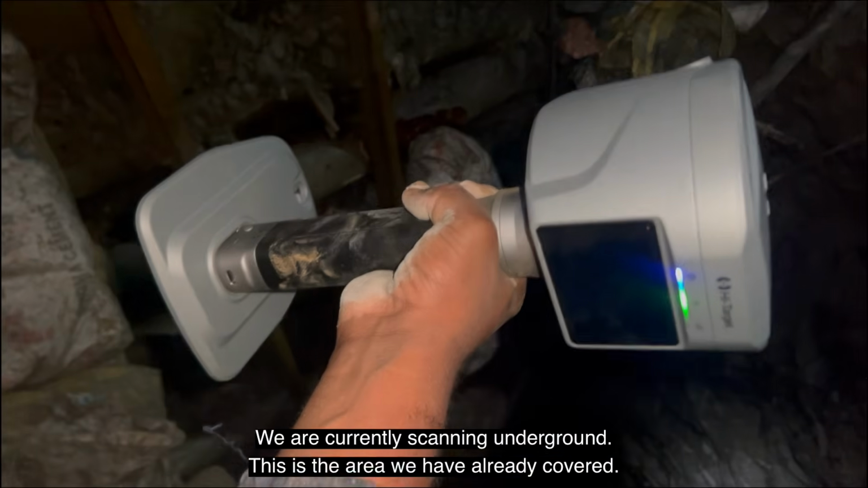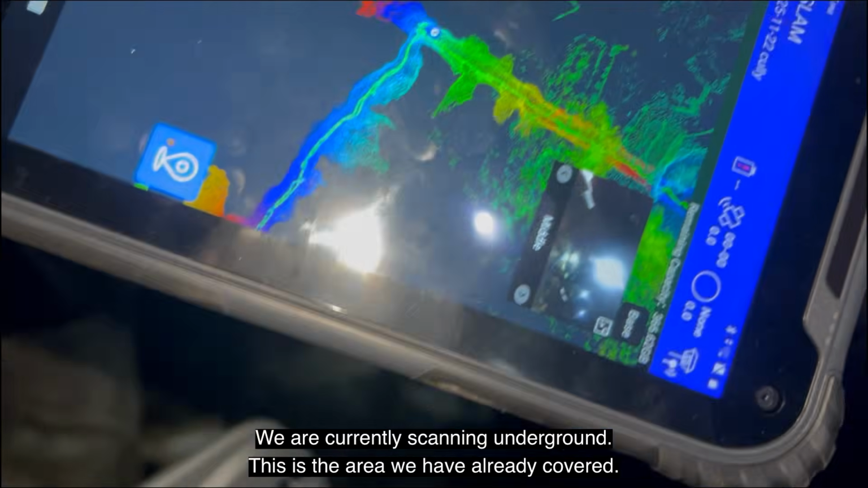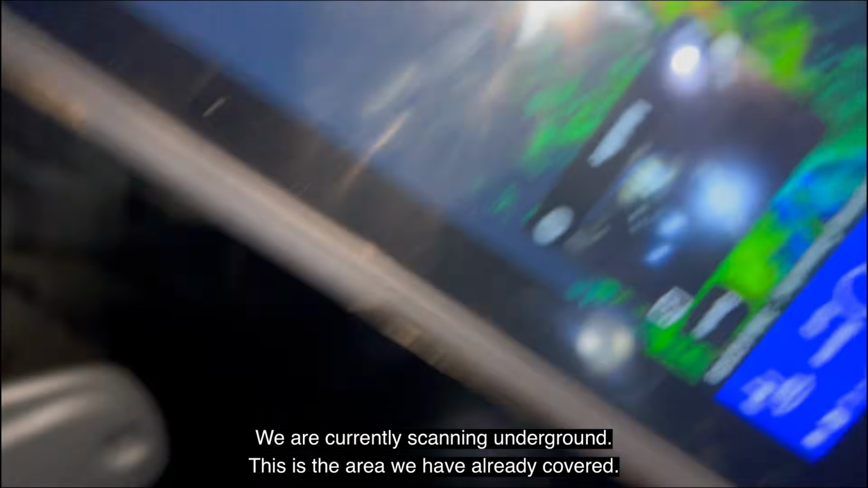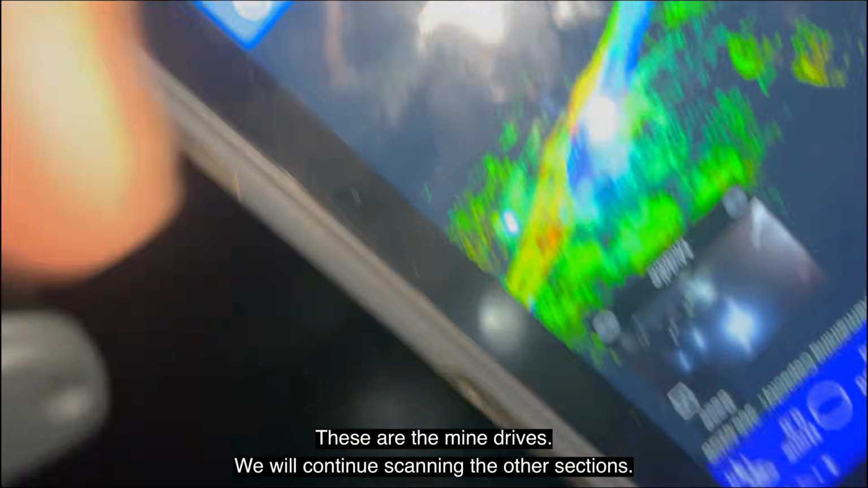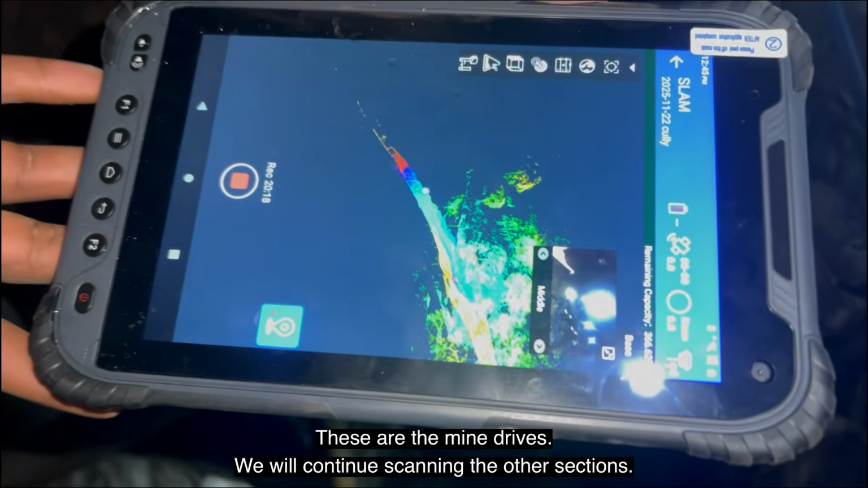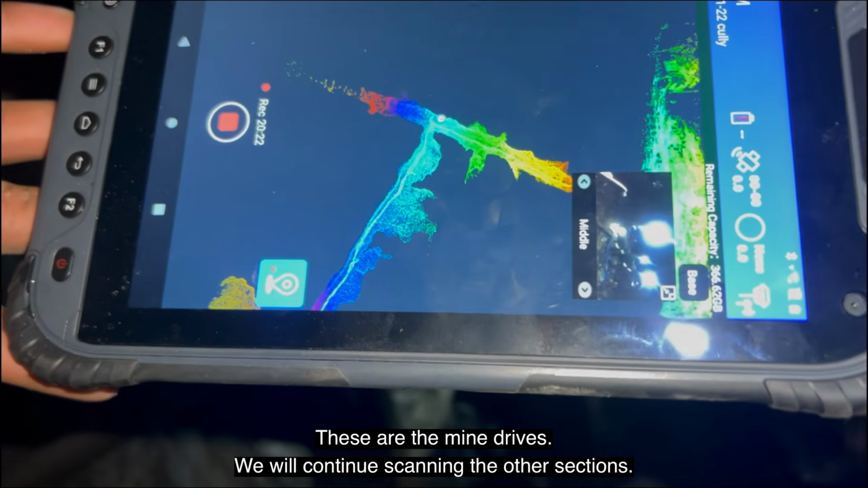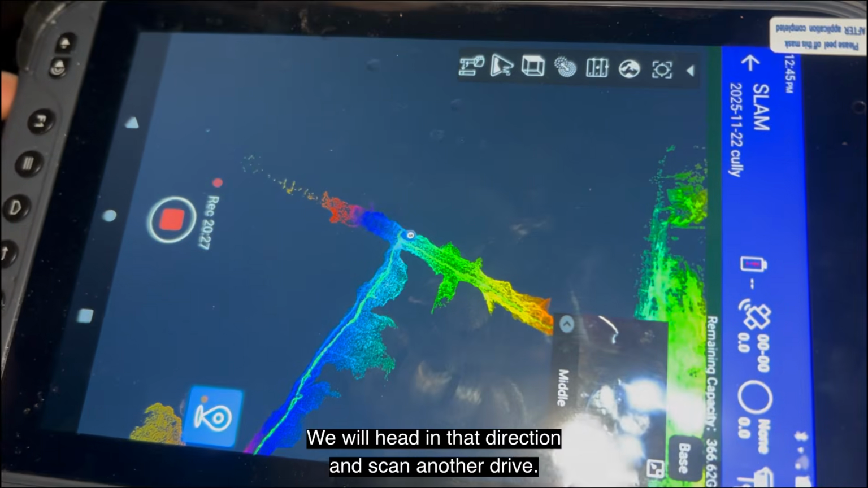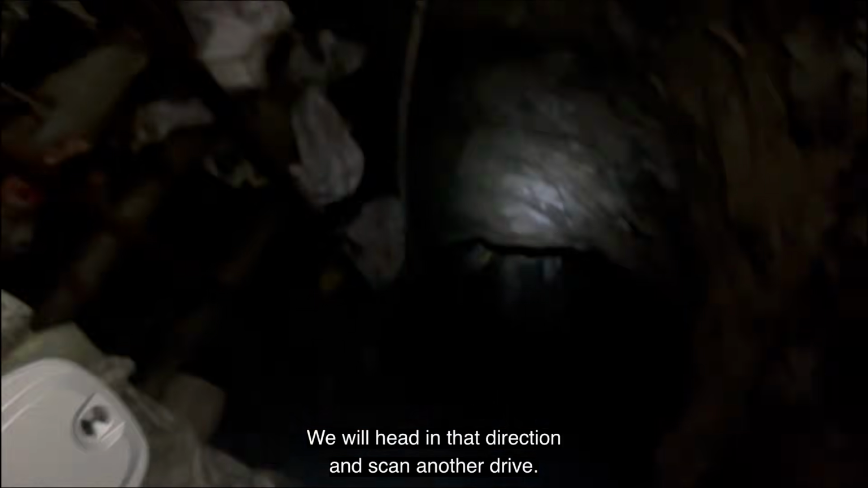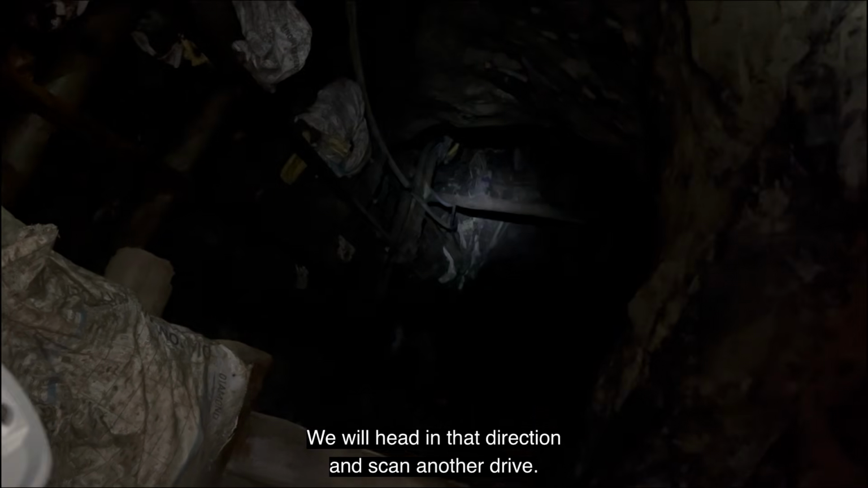So we are currently scanning the underground. So far, I want to show you where we have scanned. This is the area we have scanned all this way. These are the drives. So we'll continue scanning up to other areas. I can't be filming and scanning at the same time. So let's go. We are going in that direction and scan another drive. We'll show you after we are done.